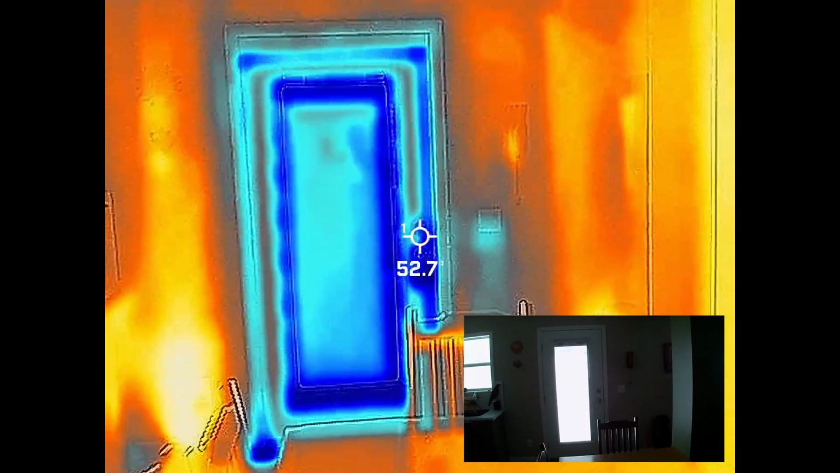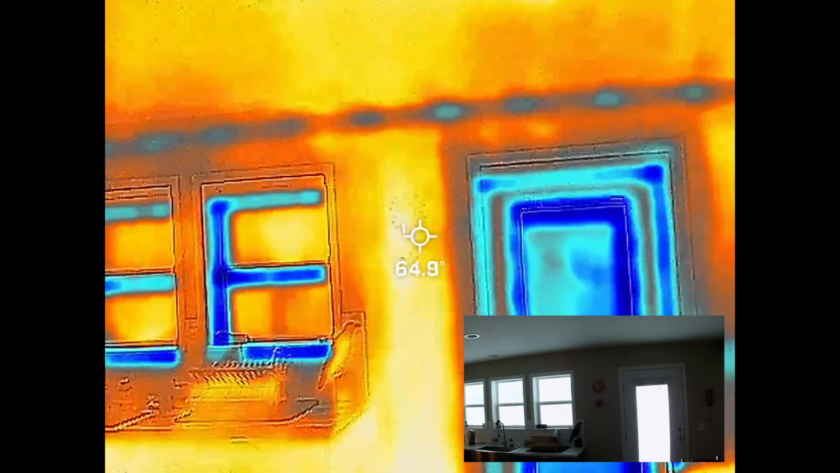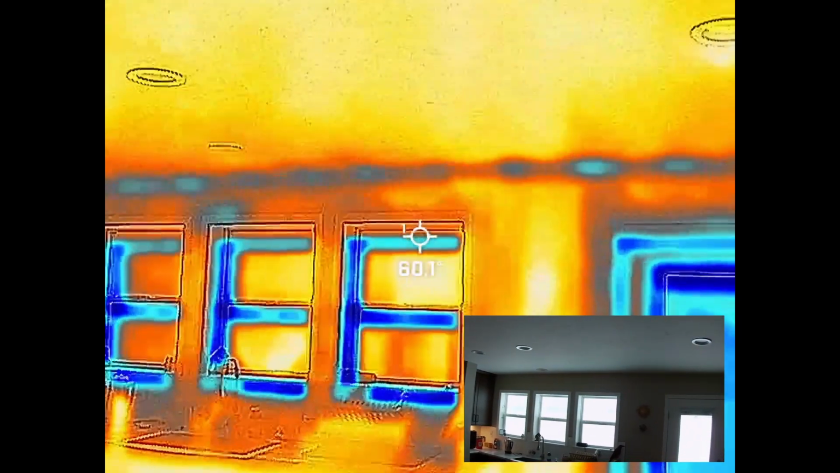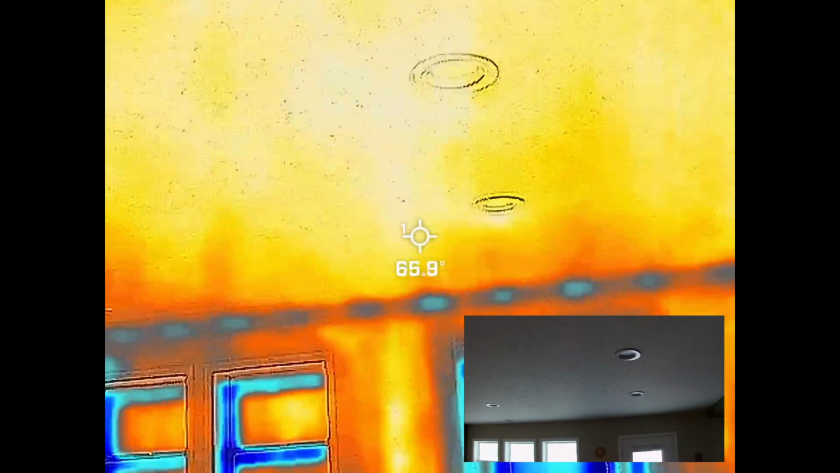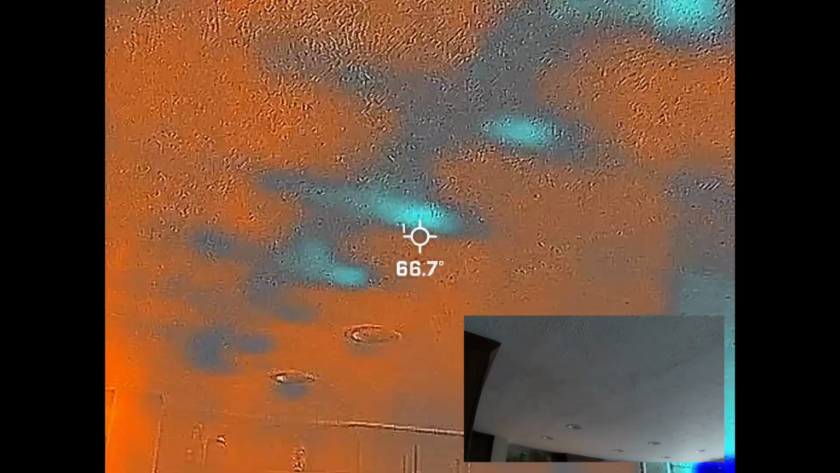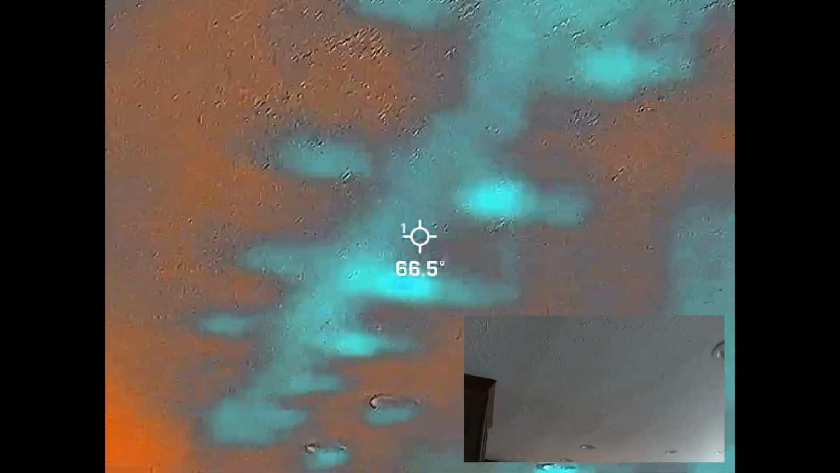And the door handle is 48. So overall not bad. You do see the trusses in the ceiling again, but nothing in the lights showing major air intrusions. Oh, that's interesting. So this is the center line of the house.